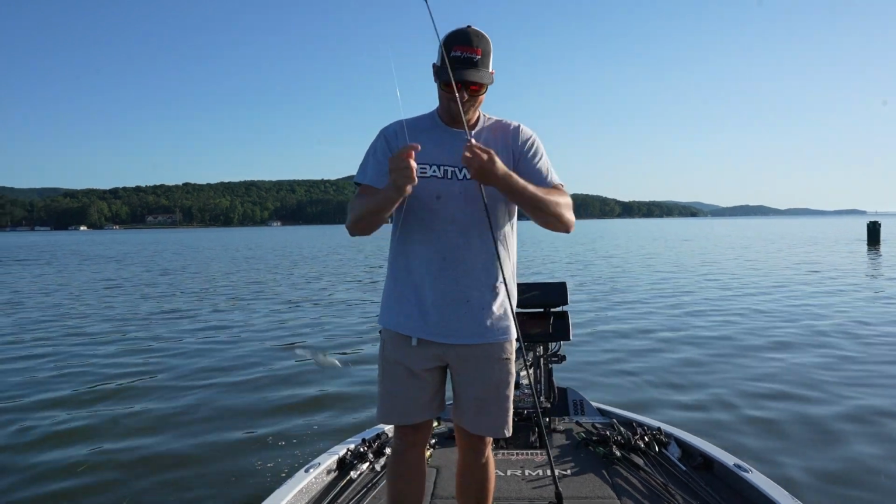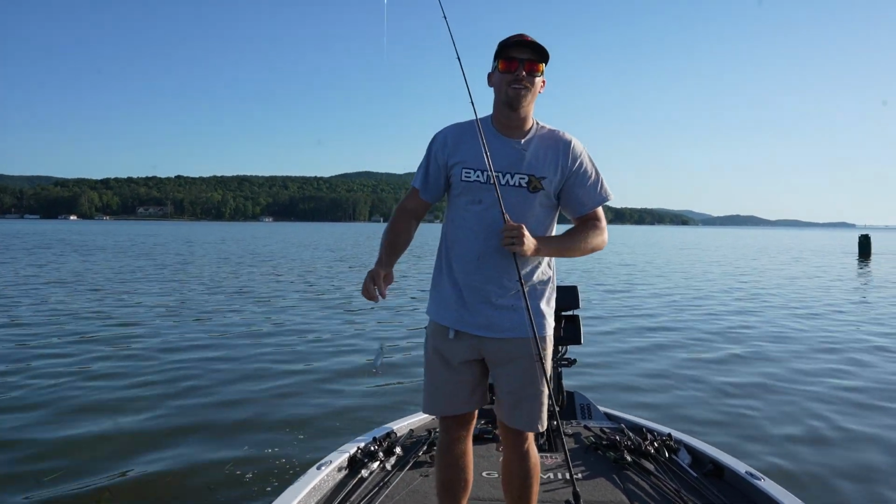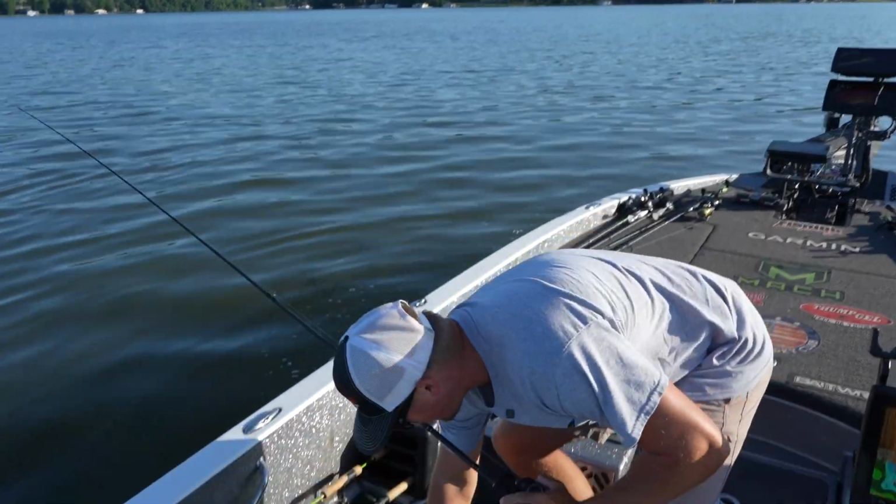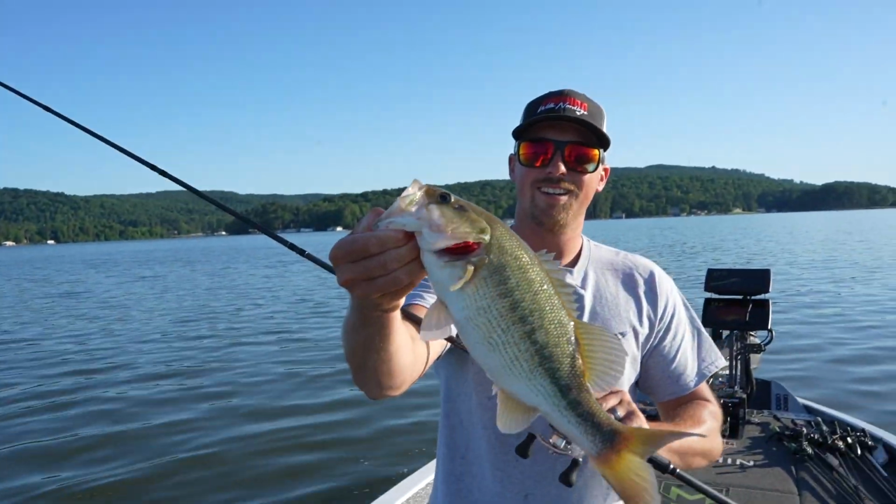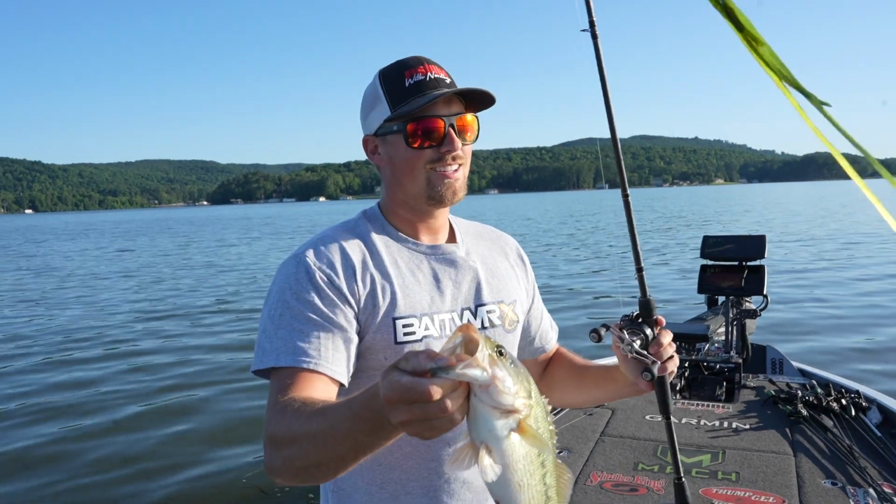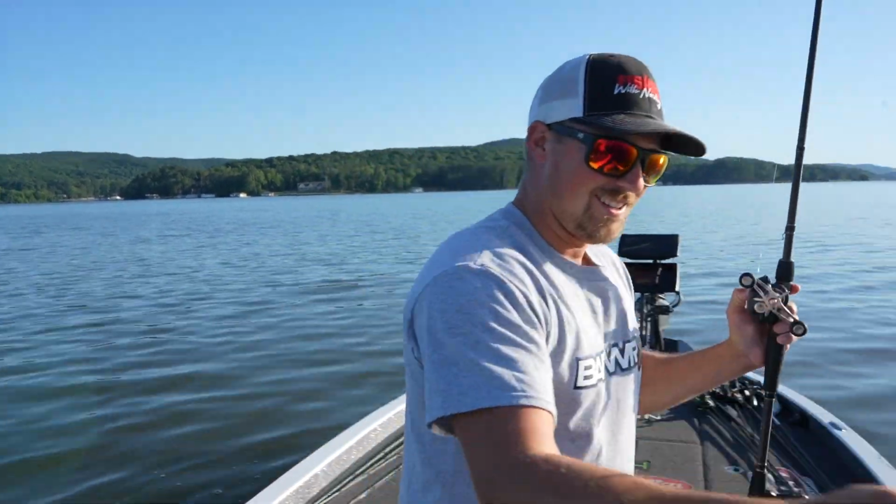Oh, you can get a hook in the finger real easy with these crankbaits and these feisty spotted bass. There you go. Nice little spot. Beautiful. And eelgrass, check that out. All right, see you, buddy.